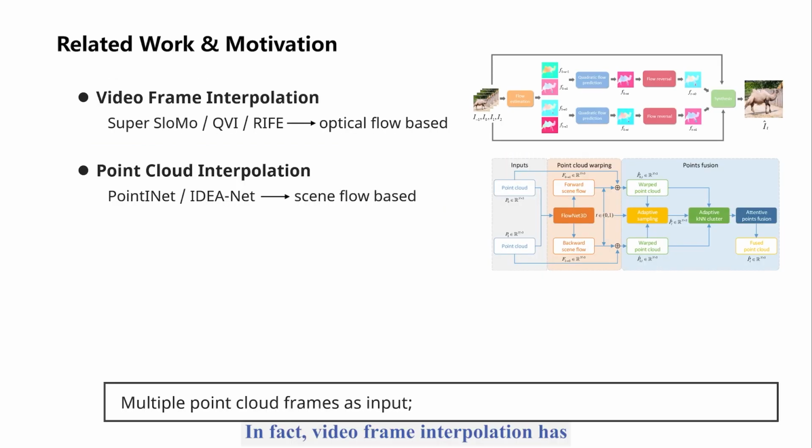In fact, video frame interpolation has been thoroughly investigated in the image field. Common methods rely on optical flow estimation to produce the intermediate image frame. Similarly, previous SOTA point cloud interpolation methods combined the bilateral scene flow to generate the interpolated frame. However, they only take a pair of point cloud frames as input, which is not enough to estimate the nonlinear